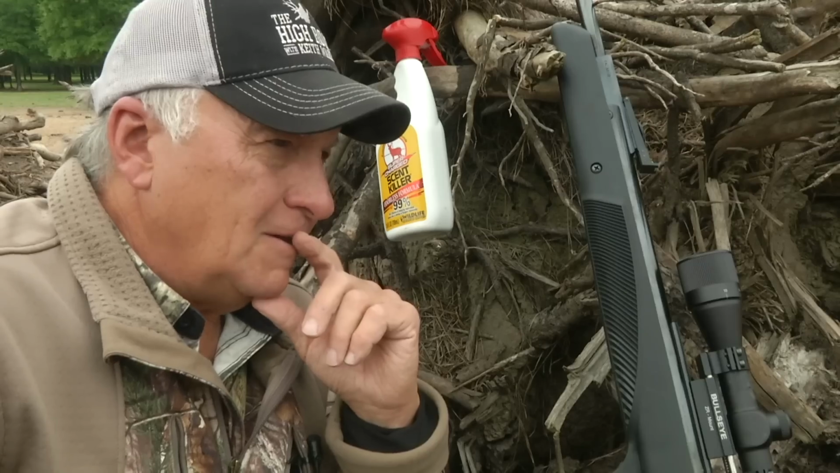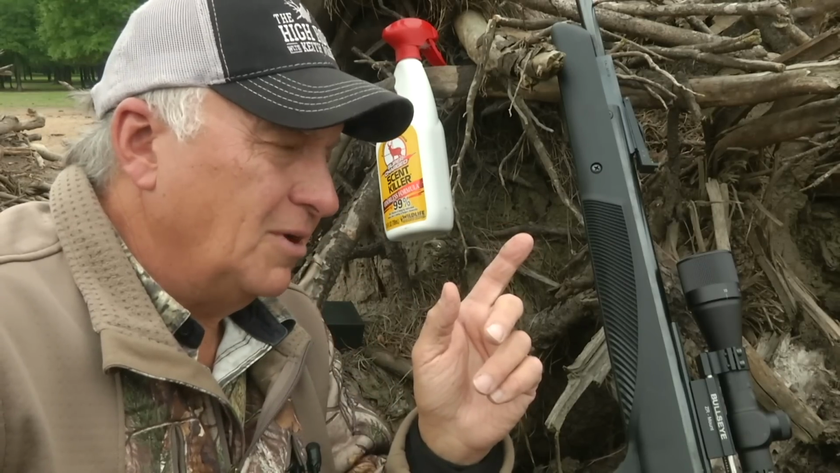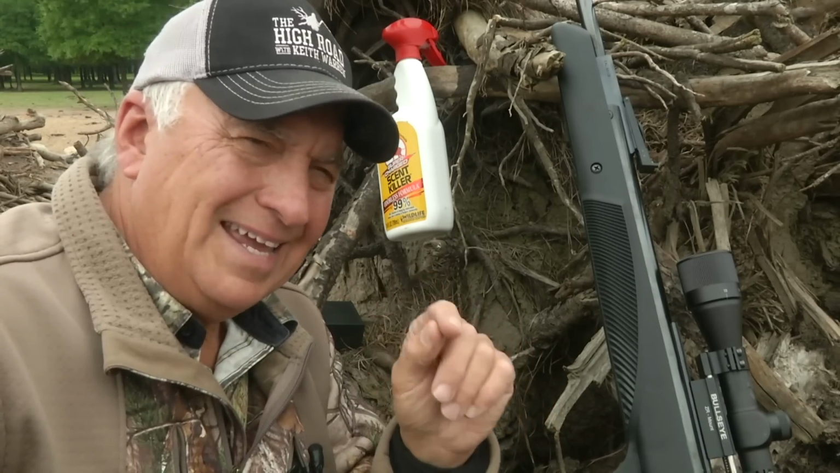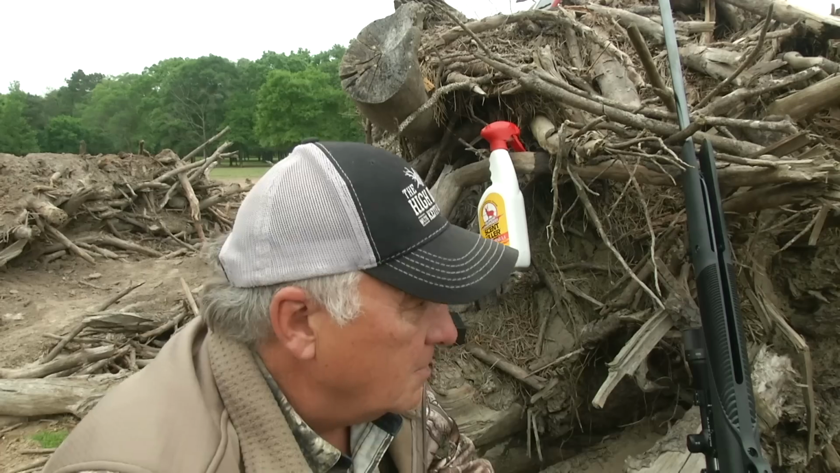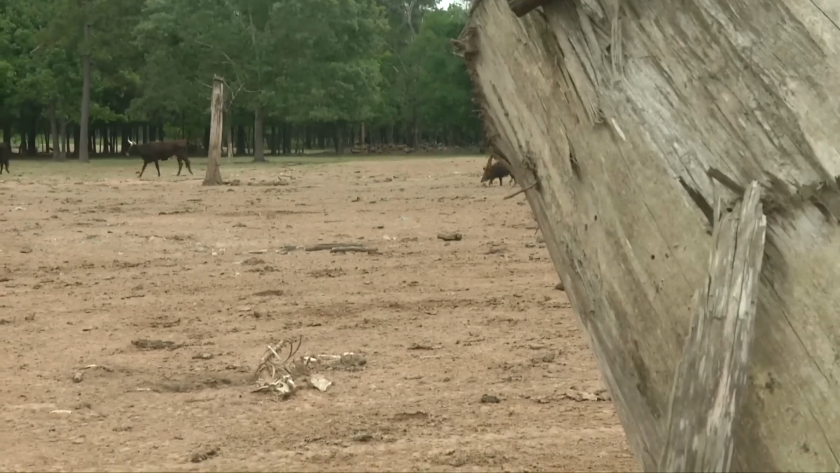So what I'm going to do, if I get a shot, I've got to get a dead rest. I got to wait for the hog to turn exactly in the right position and then try to place that pellet right in the ear hole, which will immediately go to the brain and result in a quick death. These bones here, they're about twice too far right now.